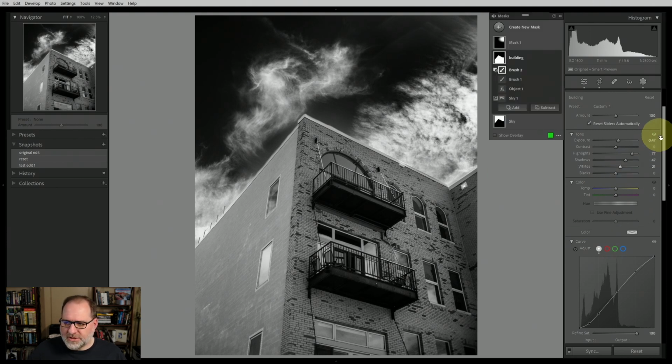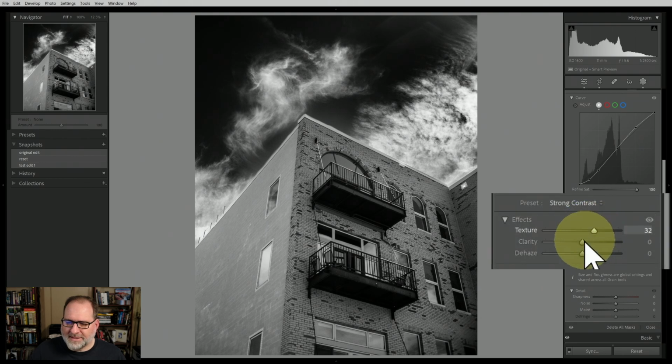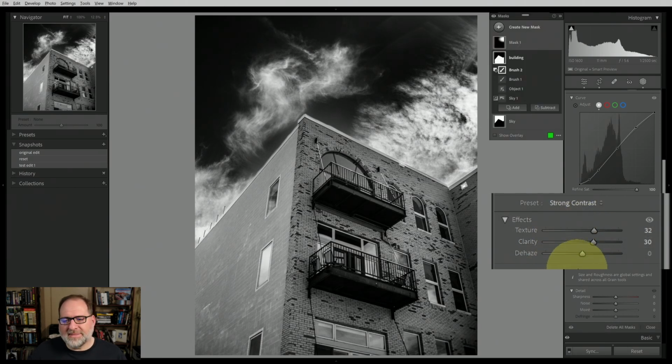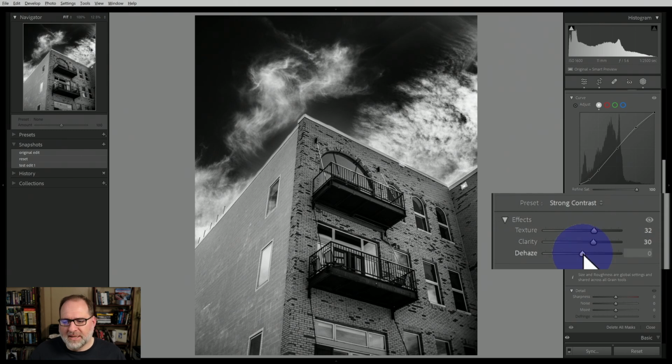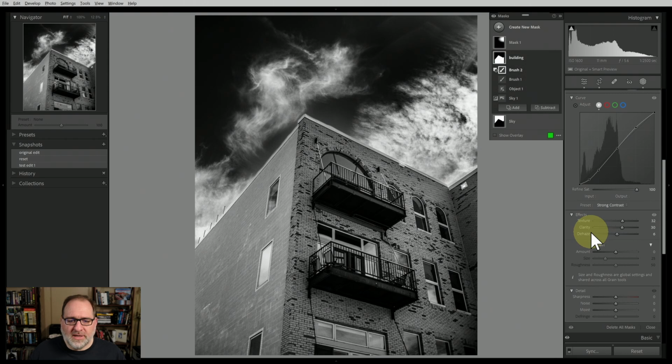So let's go down to the effects and I'll add some texture. I tend to run about 30-ish for texture and clarity for these types of images. And then sometimes I'll add a little bit of dehaze, but you've got to be really careful with the dehaze with non-sky subject matter, because it can be very heavy-handed. So I'm just going to use a little touch of dehaze to add a little bit of contrast, but not too much.